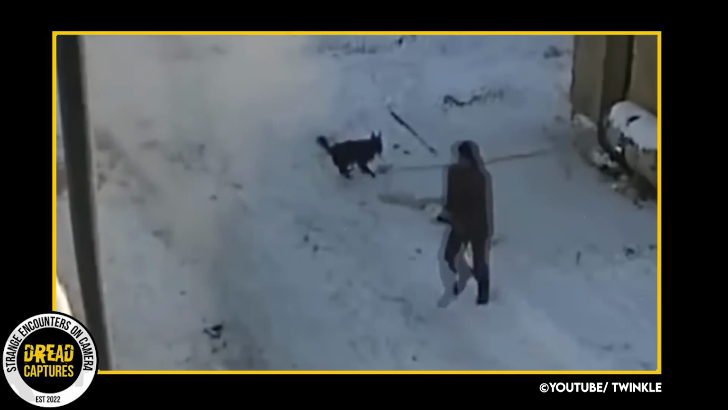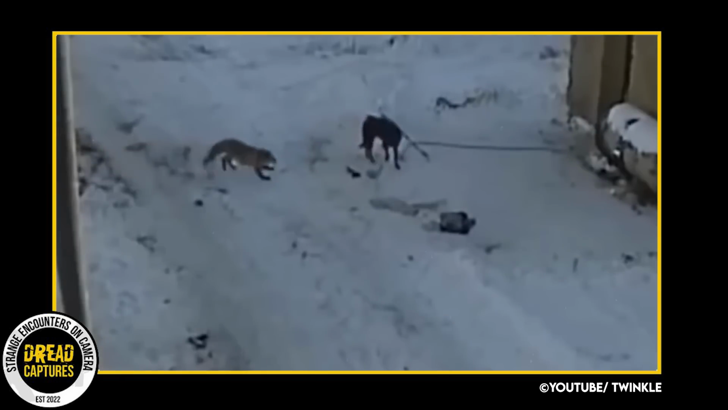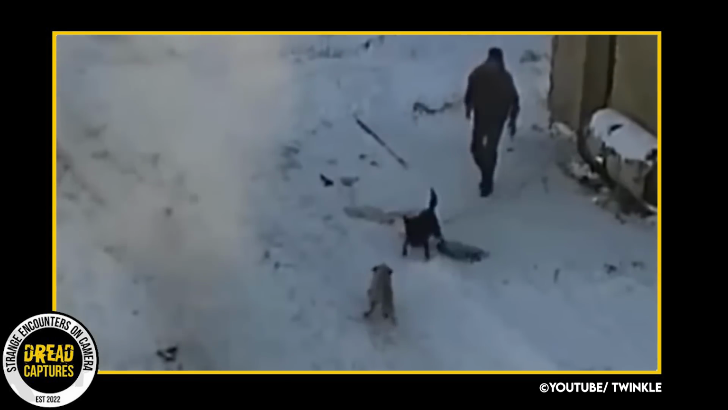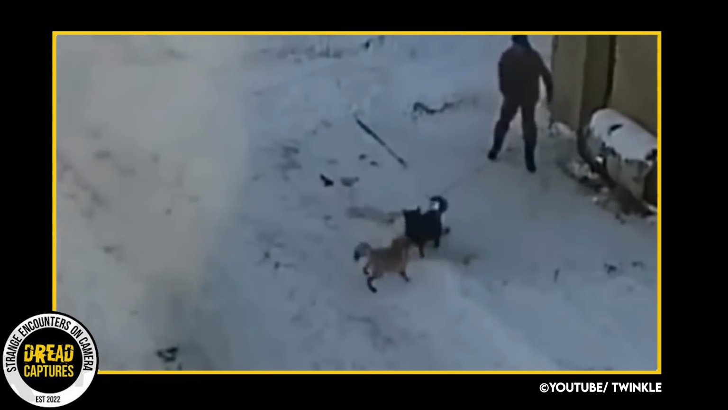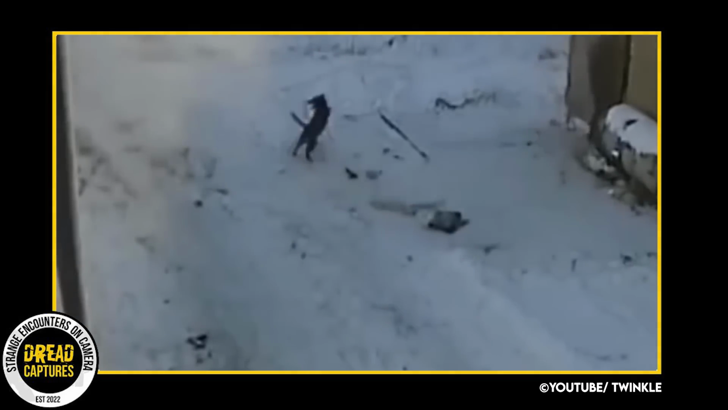But soon the rabid predator realizes its mistake. Outmatched and outwilled, it has no choice but to retreat. The man was smart to stay behind the dog. Tethered by a chain but unbound in bravery, this dog successfully defended his owner, a testament to their bond and a story of courage and loyalty.